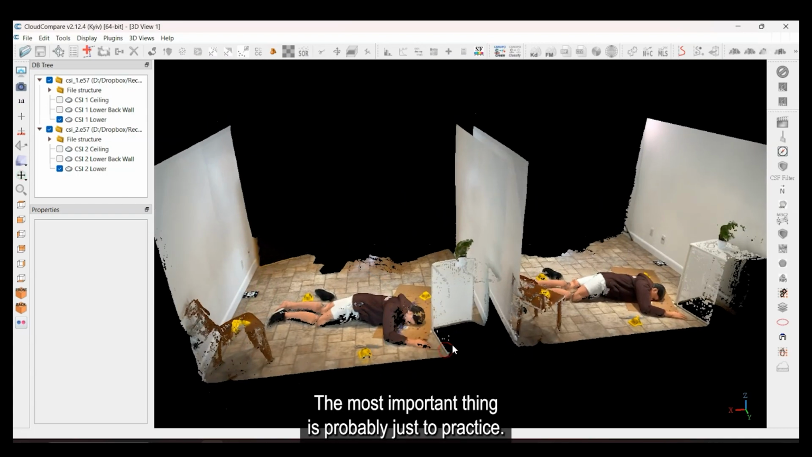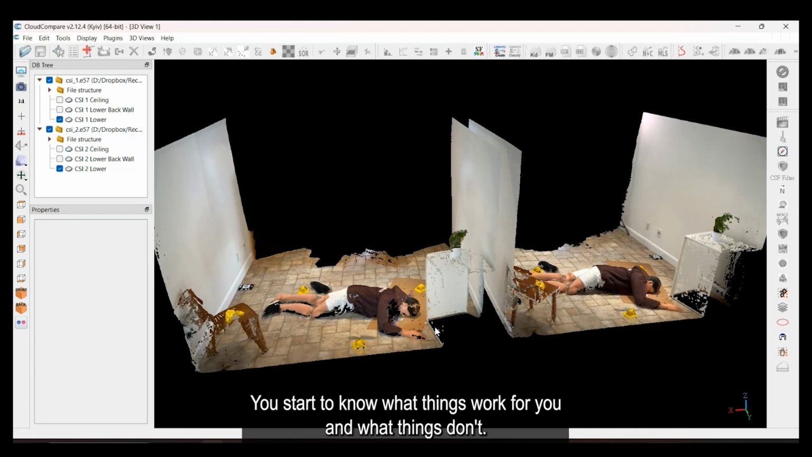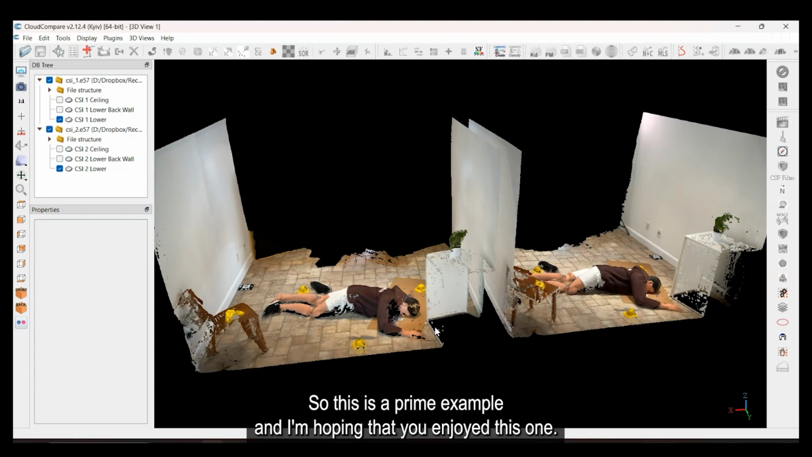Most important thing is probably just to practice. When you practice, you get better at things. You start to know what things work for you and what things don't. So this is a prime example, and I'm hoping that you enjoyed this one.